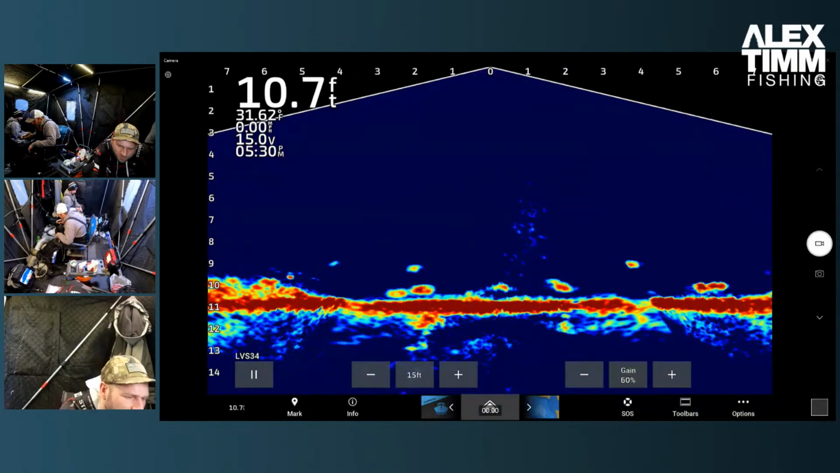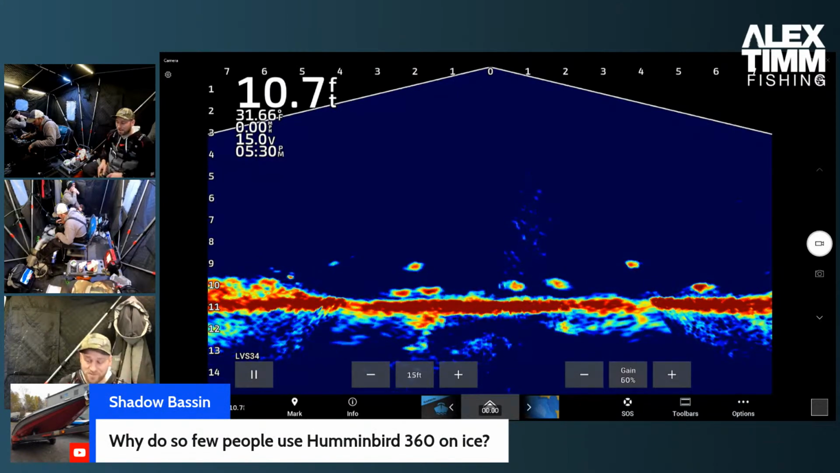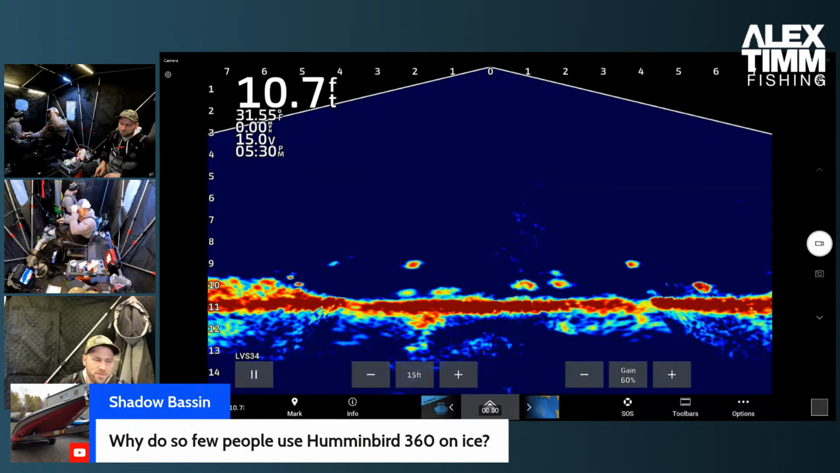Why do so few people use the Humminbird 360 on ice? I don't know. I've never used it, to be honest with you. I think, for me, the reason why I haven't considered it a ton is, when I'm sitting,